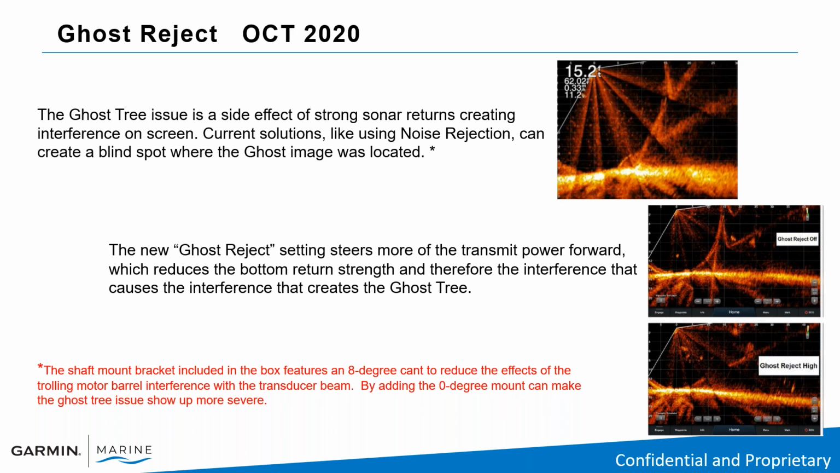There is an optional 0-degree mount out there. It's very popular, especially for ice fishing. But if you add this to your LiveScope transducer in shallow water, that can help produce a ghost tree or a dead zone, especially in shallow water and a hard bottom. So just make a note of that, please.